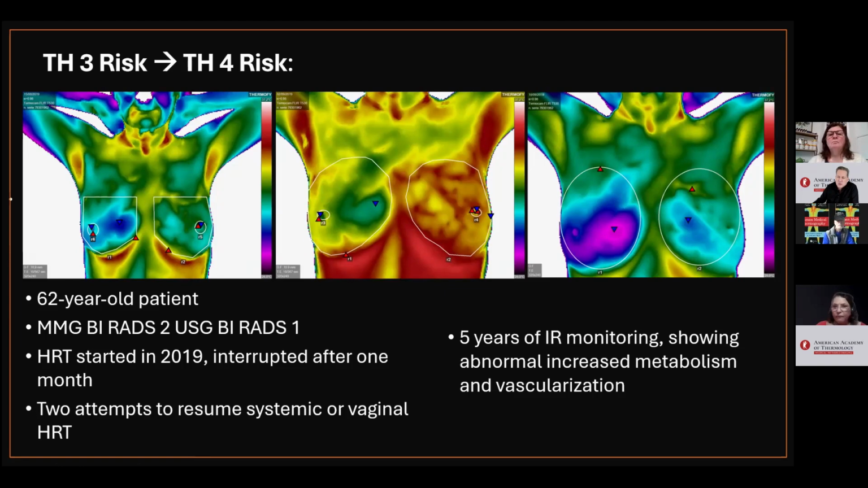A few days after discontinuing HRT, the breasts returned to their previous state. Let's see the last image after discontinuing HRT. There have been 2 or 3 attempts to administer both systemic or vaginal HRT, but the patient continues to show the same change.